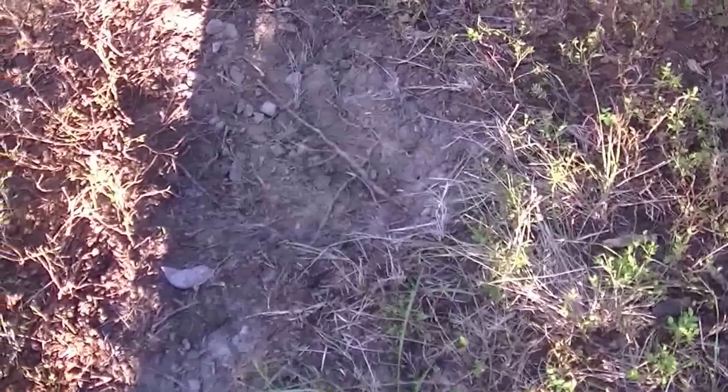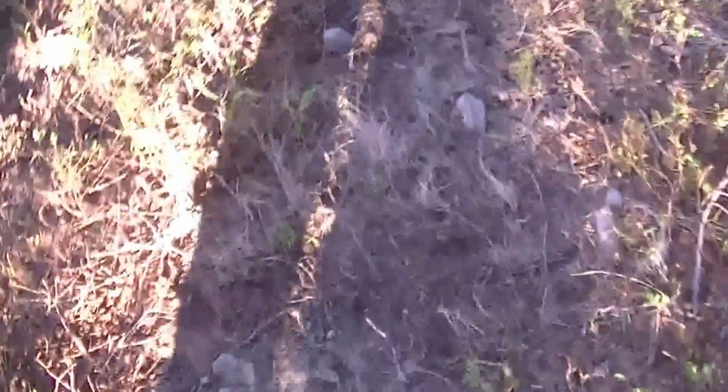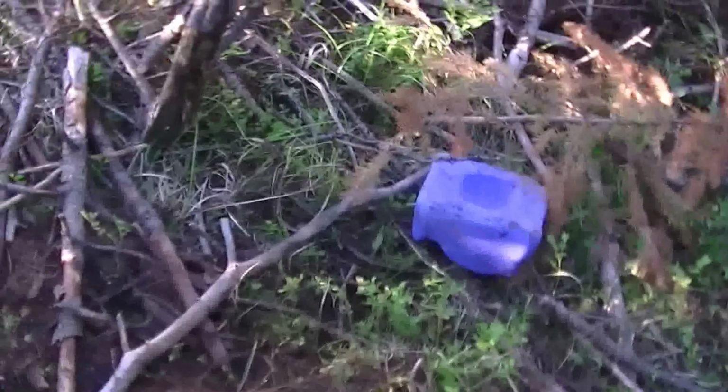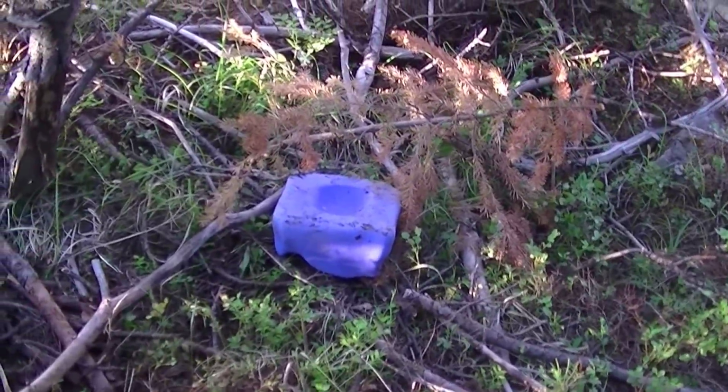This is where I had my salt block right there. It's been moved. It's right down here. I'd say a bear did it. Whether it's a grizzly or a black, I don't know. But there's my salt block about 10 or 12 feet from where I had it.